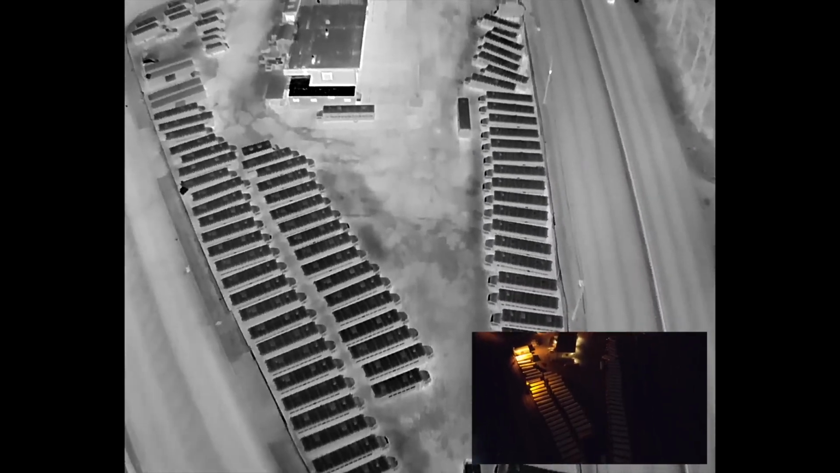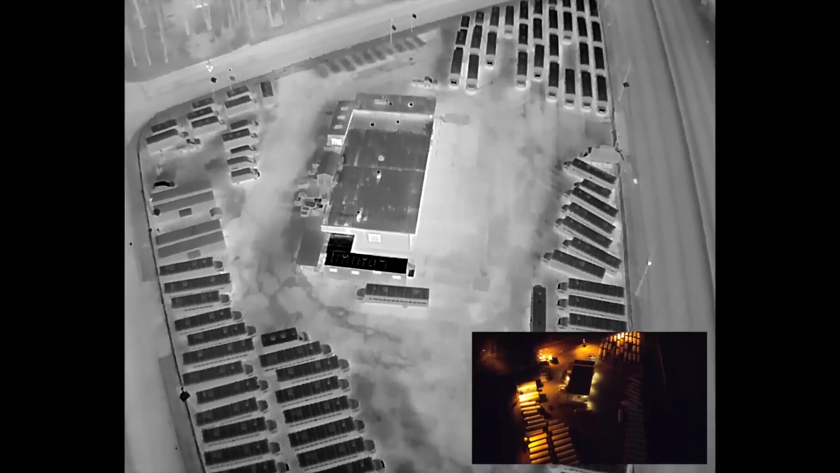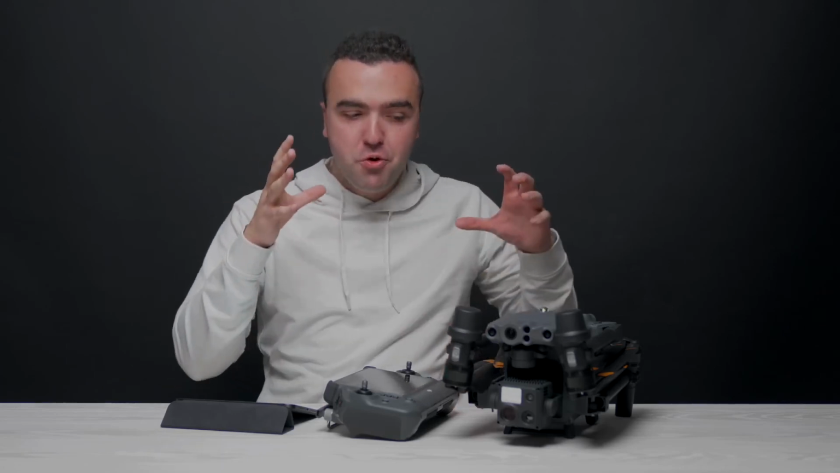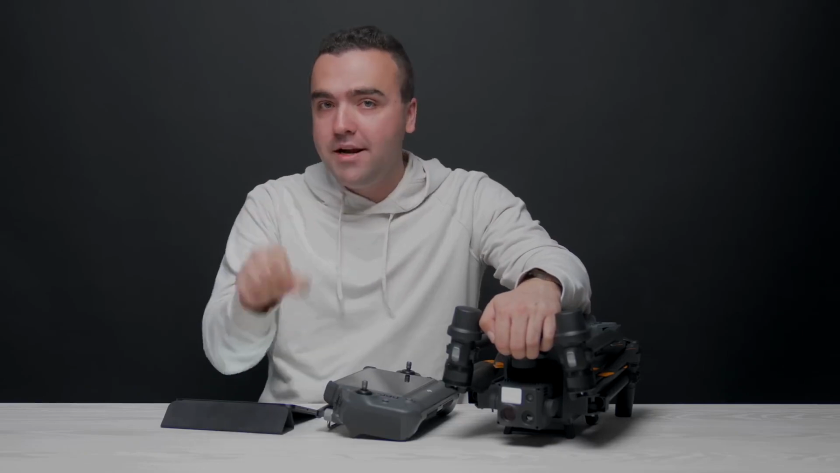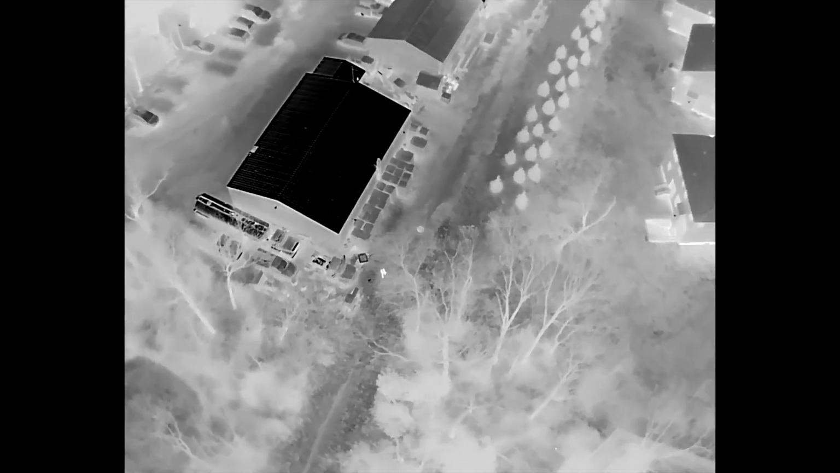You can see trees, you can see animals, you can see people, cars, homes. It literally gives you the ability to see at nighttime and easily pick out people in areas where they probably shouldn't be. So there are two clips in particular that I want to share with you that really showcase how powerful the camera system is here on the M30T, especially at nighttime when conducting one of these search and rescue operations. The first clip is a person that I found walking on a dirt path behind one of the neighborhoods that we were actively searching in.